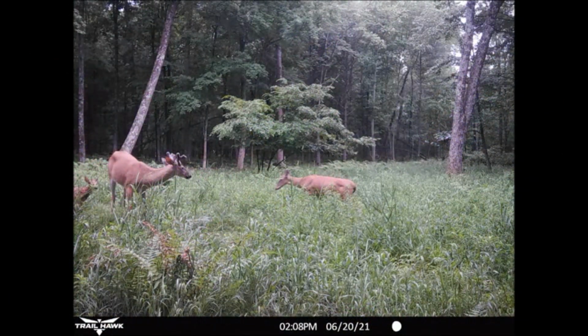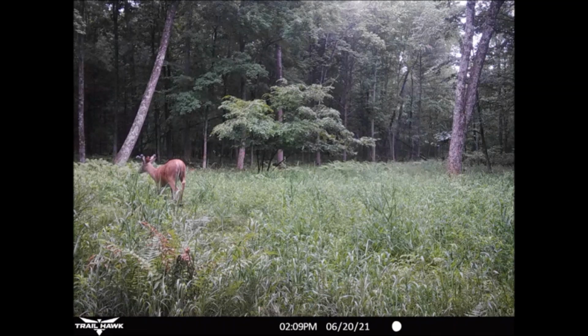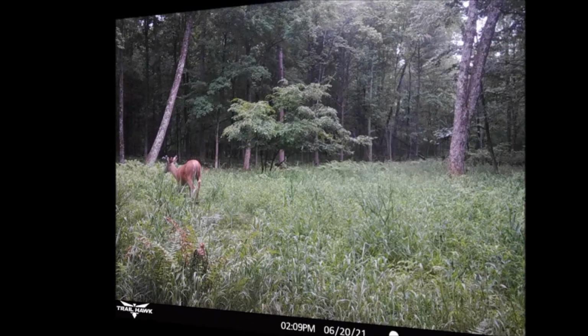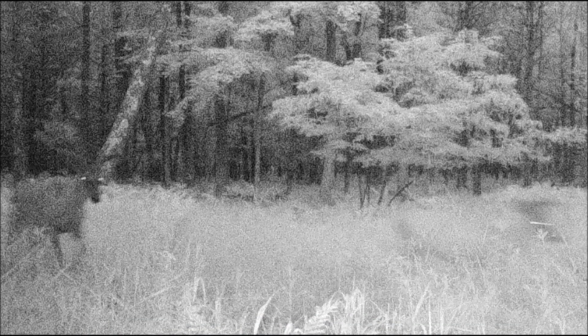Later that afternoon, the doe with the fawn showed up in the food plot, and the new 8-pointer was there to check out the situation. But he just watched as the doe hustled her fawn away. Now, 2 days later on the 22nd, that 8-pointer showed up at dusk at 8:18 p.m. in the food plot with what I describe as the ghost buck.